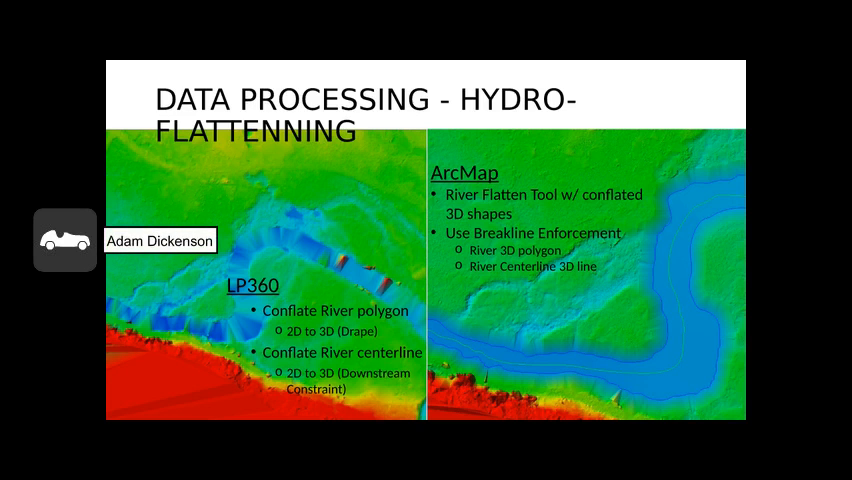So you're looking at basically a before and after here of the ground TIN by elevation, and my process was to conflate the river polygons using a drape method, and then conflate the river center lines using the downstream constraint. So that turned the 2D into a 3D shapefile. And then in ArcMap, use the river flatten tool with those 3D shapes, and then break line enforcement.